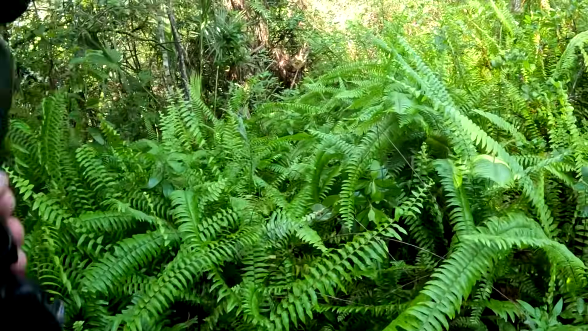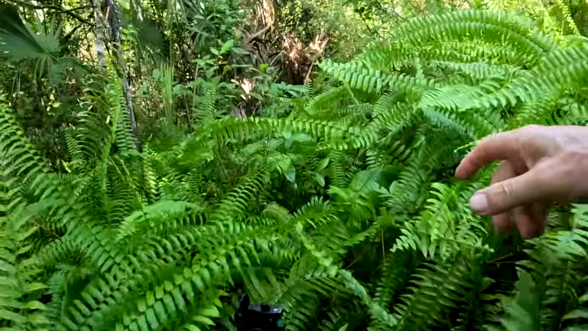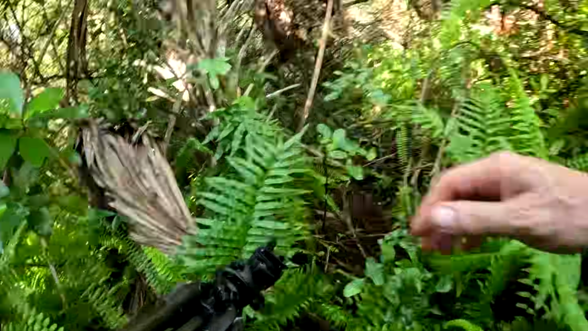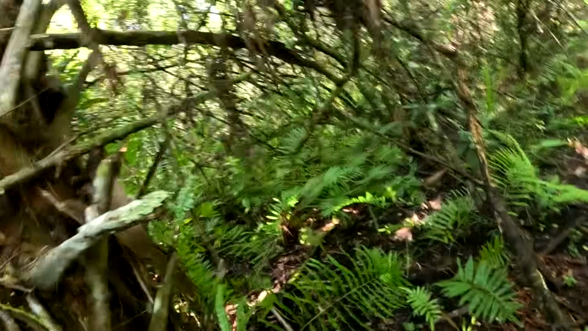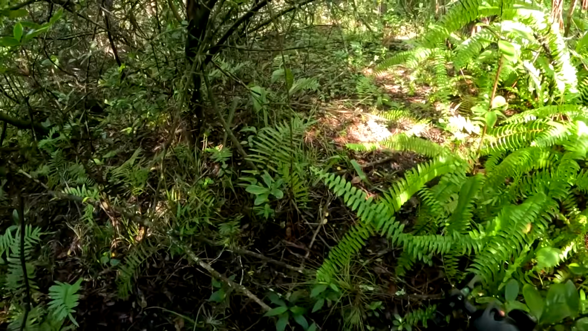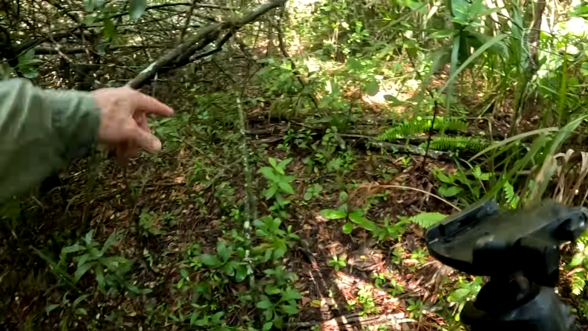Looks like these ferns are grown in pretty thick. There is a little tunnel down there that I'm sure the possums, raccoons, and rabbits are using, but I don't know how many bears have been coming through here. As you guys know, I gave Brokeback Trail its name because after Hurricane Irma back in 2017, all these trees fell over, and you got to bend over to get through here. It breaks your back, so I gave it the name Brokeback Trail.